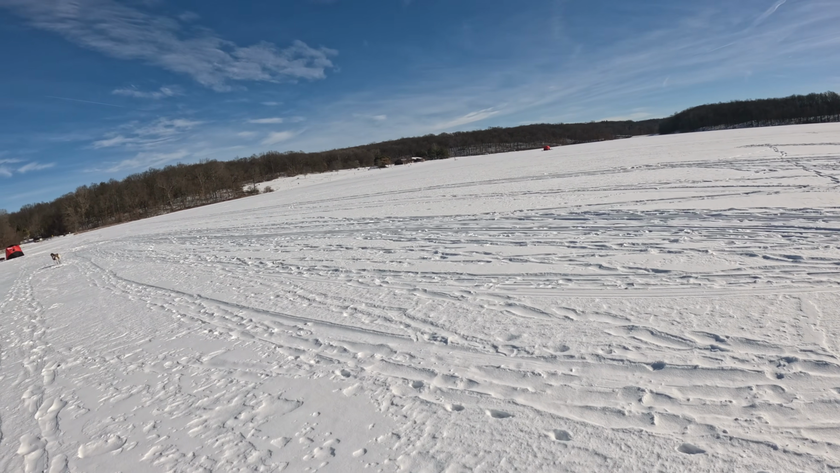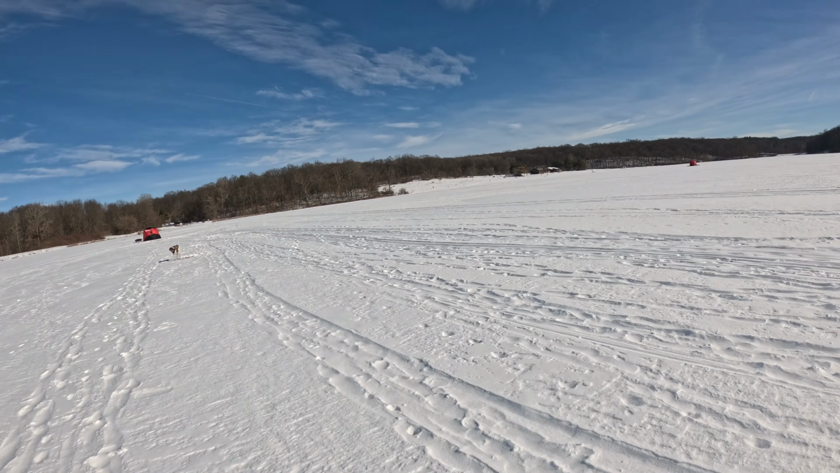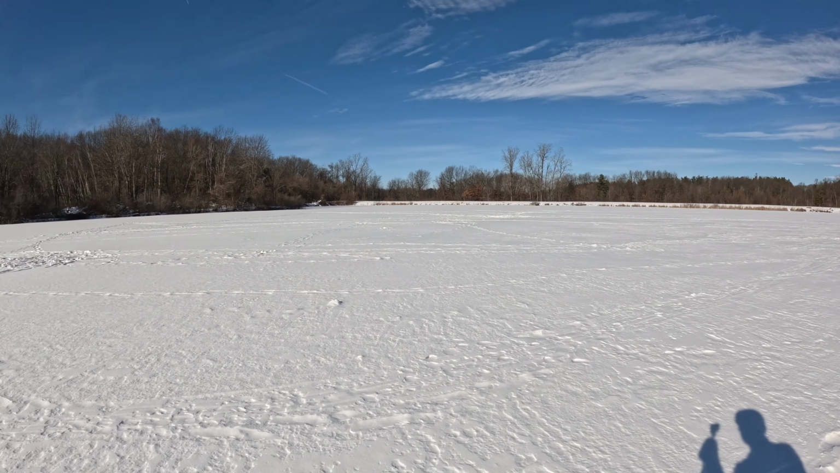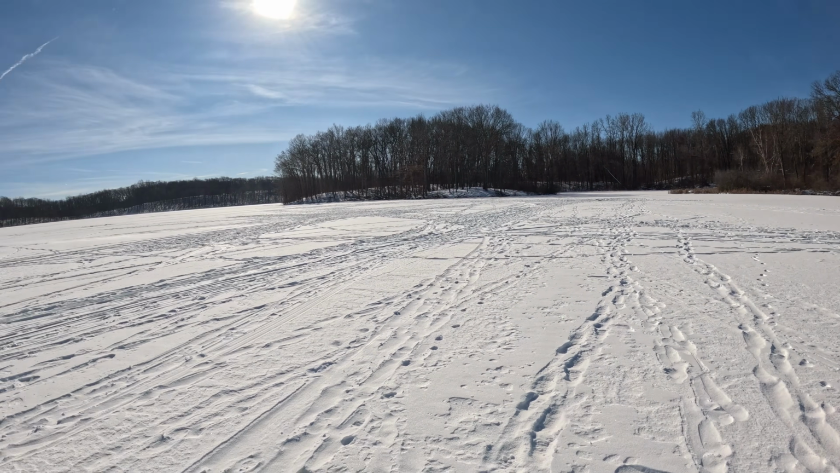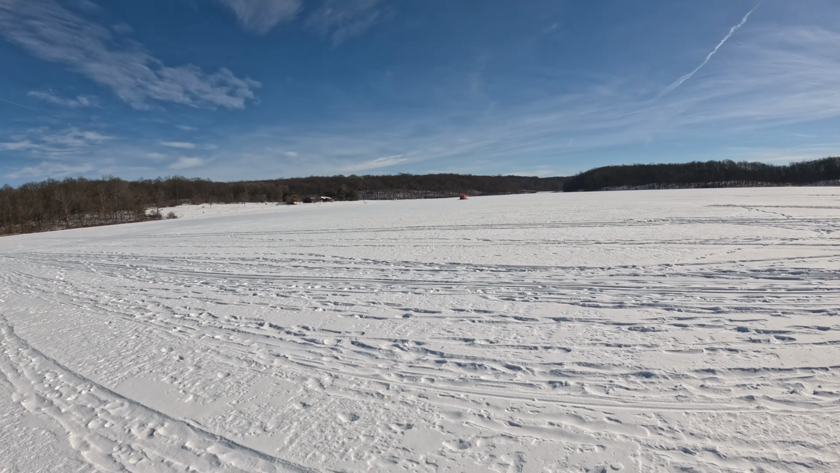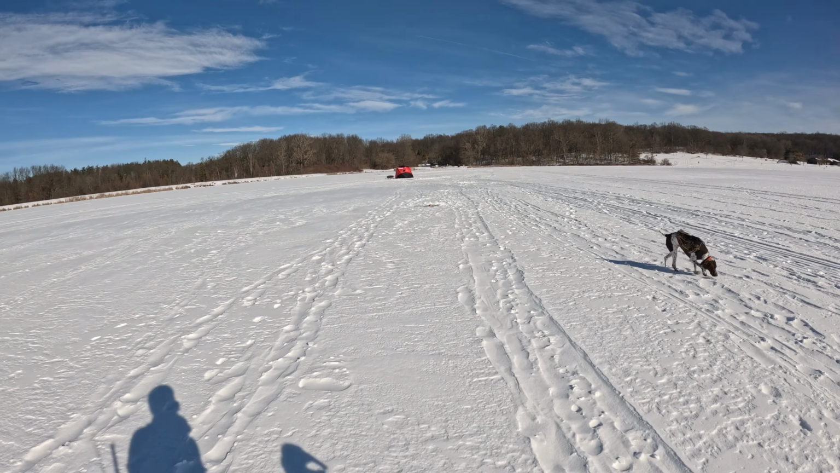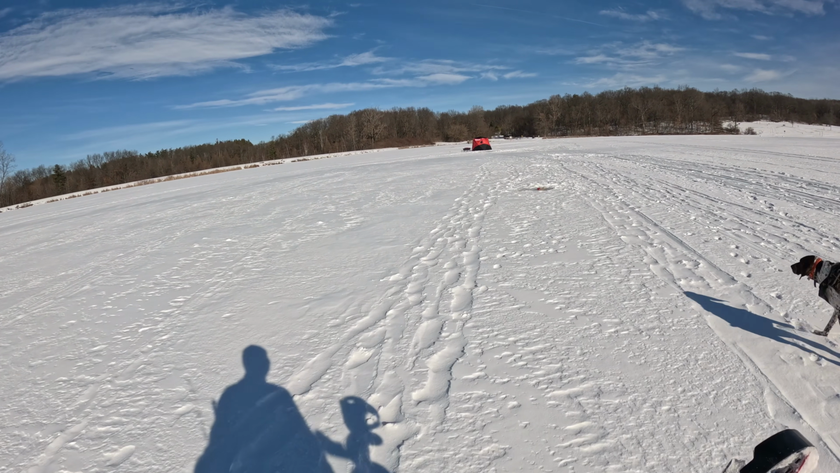Well, we've been all the way to that other shanty and all the way around this section here. I've punched probably 30 holes. Had a few marks, but nothing's hungry. So we'll see what we can do. We're gonna stay out here a little longer. And I just noticed we had a flag. So let's make our way over here.